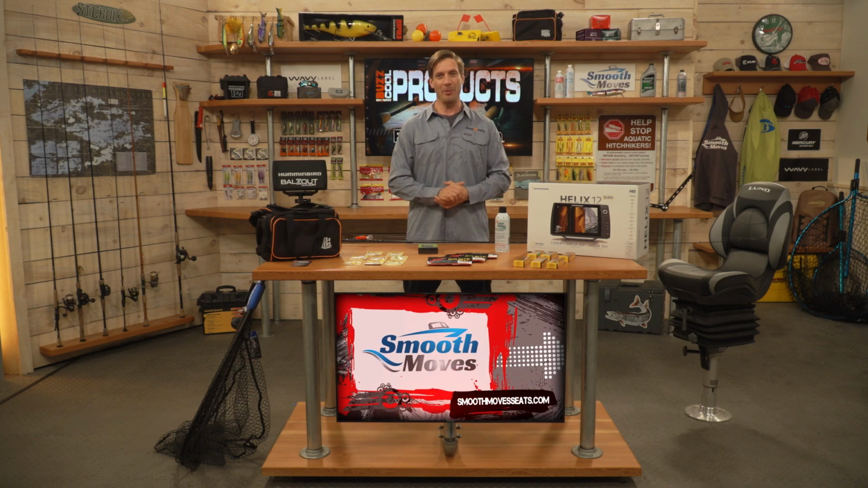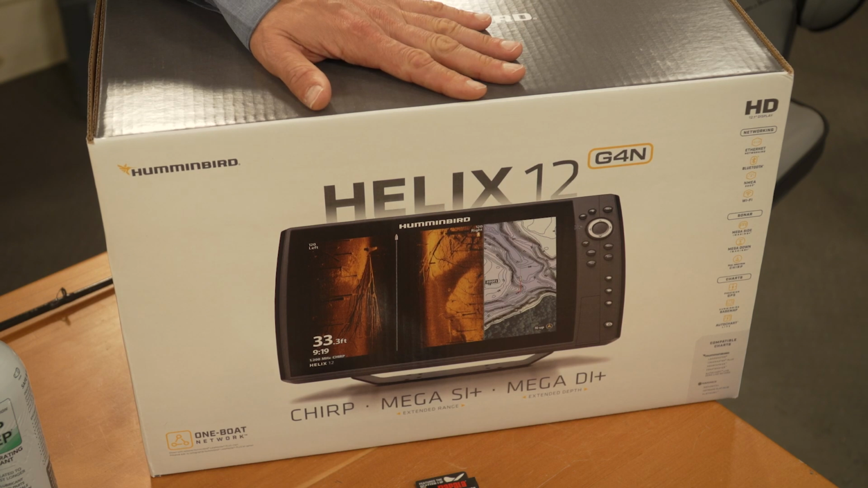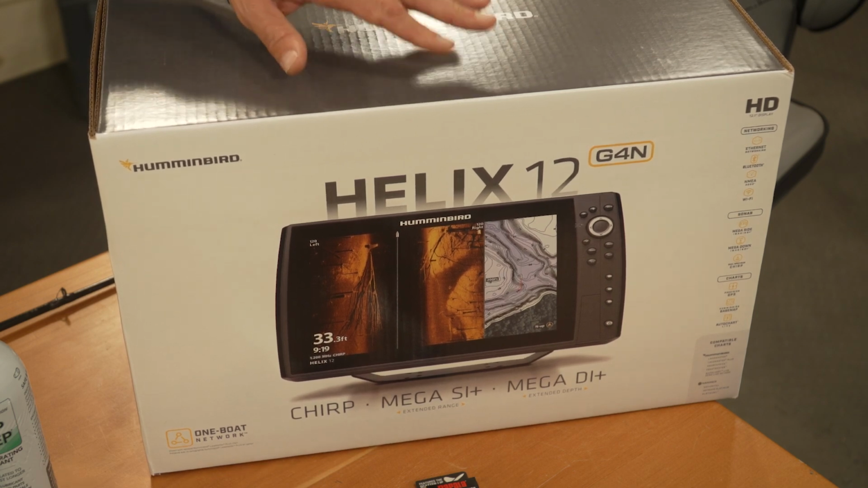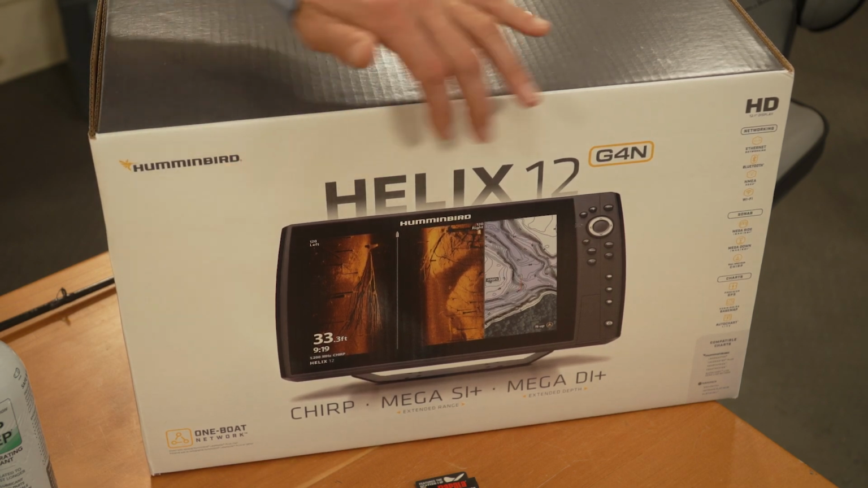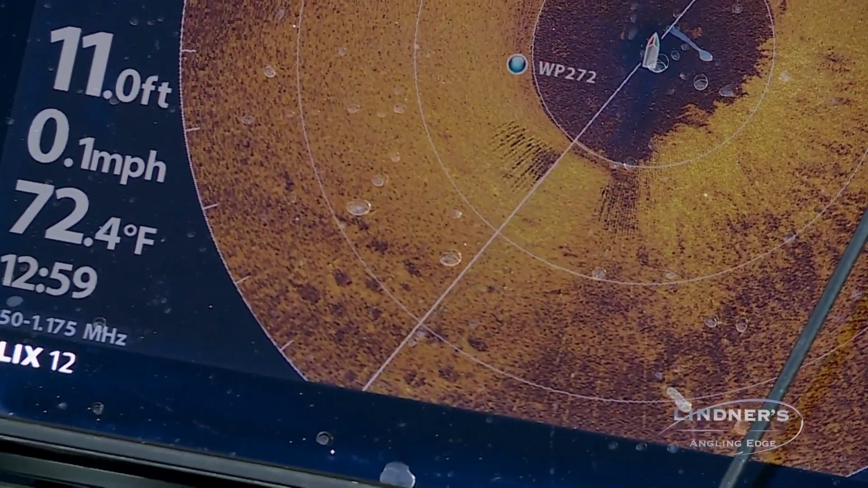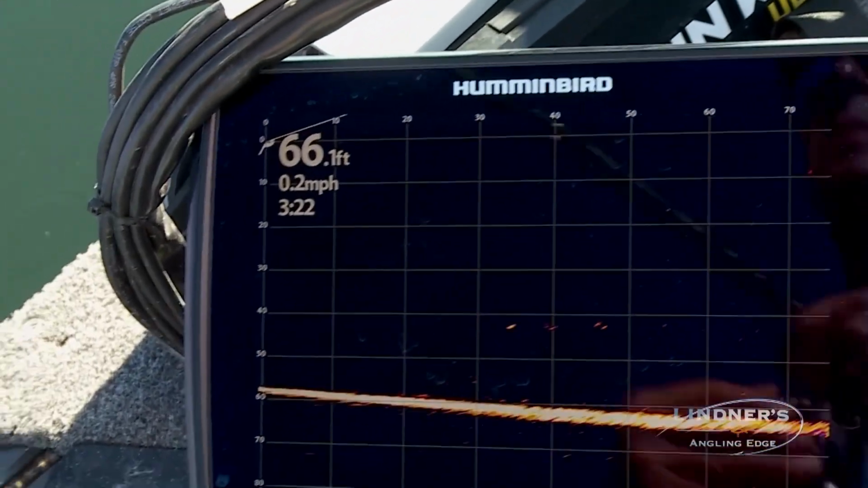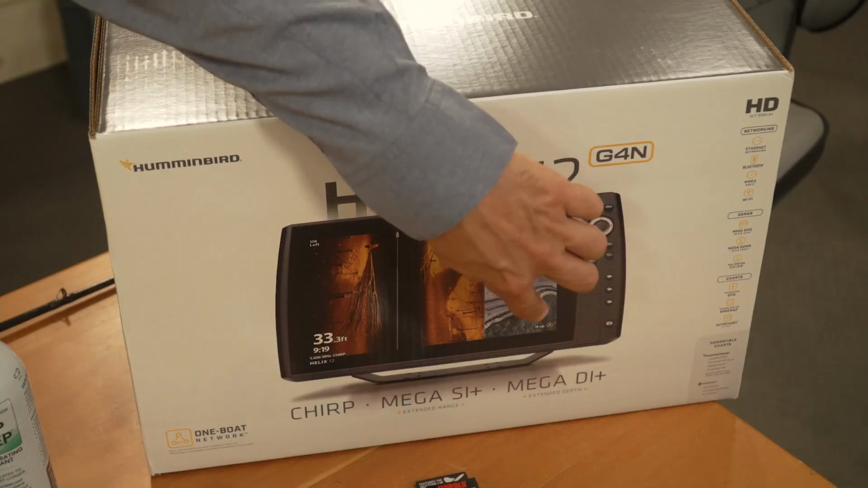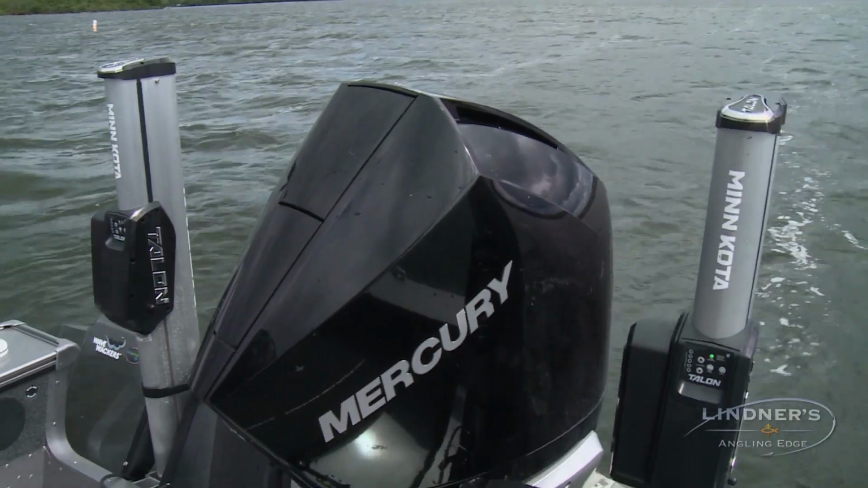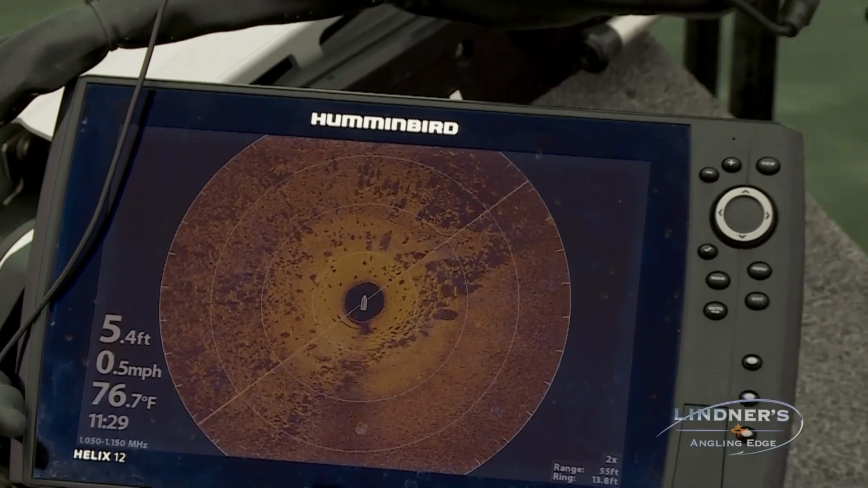And up next from Humminbird, the Helix 12. Now this thing has everything. A big, bright display, mega side imaging, mega down imaging, the 4th generation of their imaging, as well as incredible detail in the sonar. It's also mega live compatible, mega 360 compatible, and also for your one boat network, you can connect everything all together with the Helix 12.